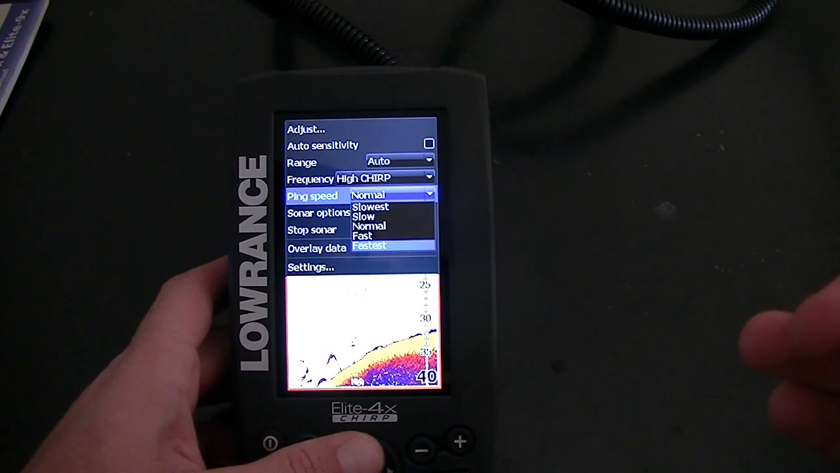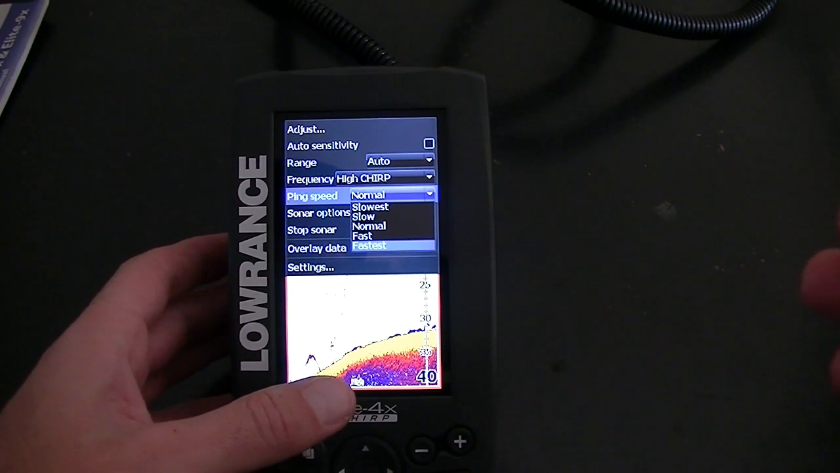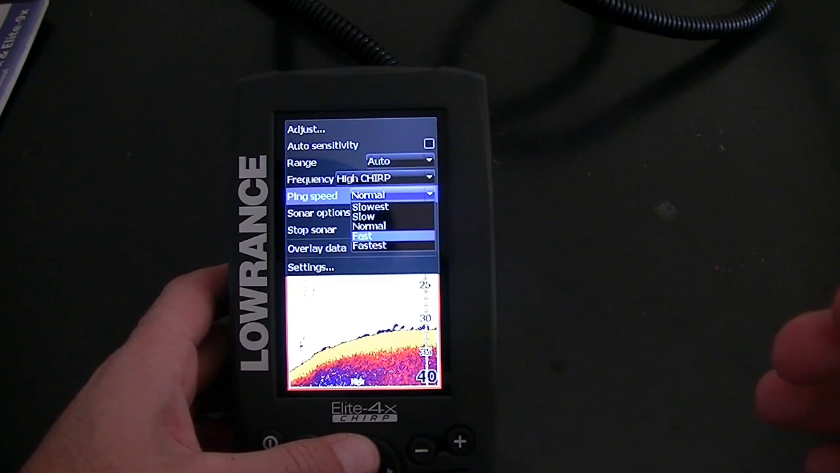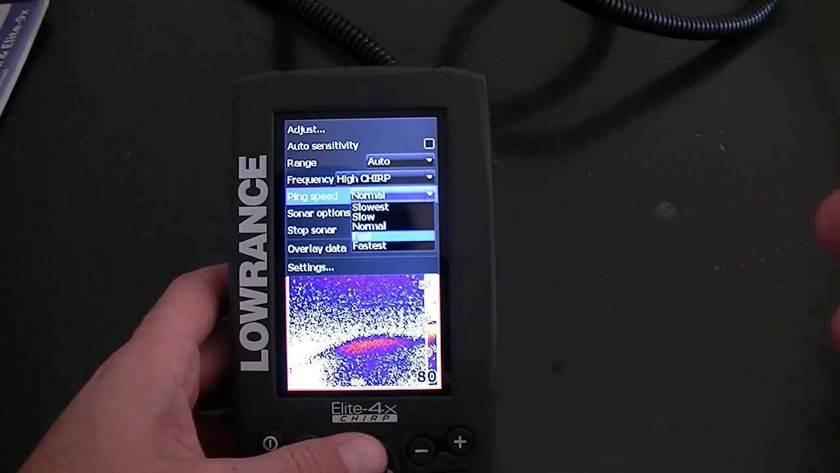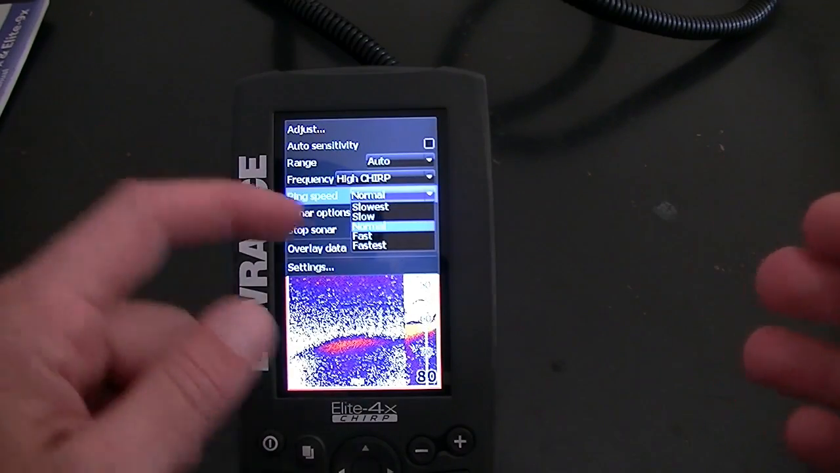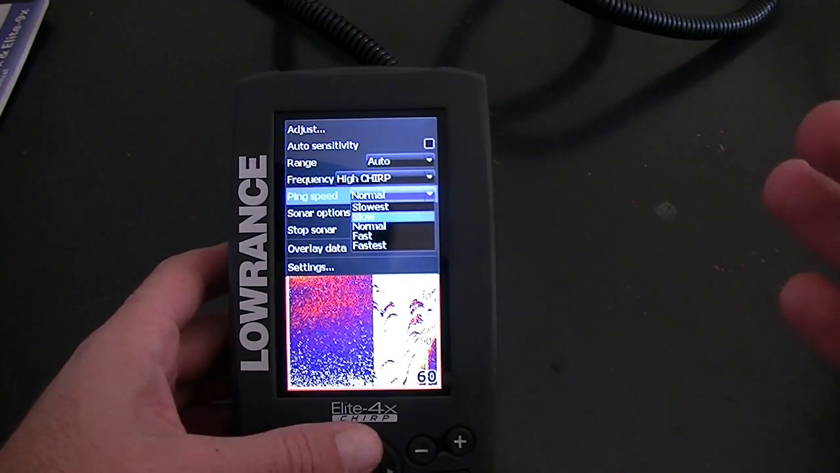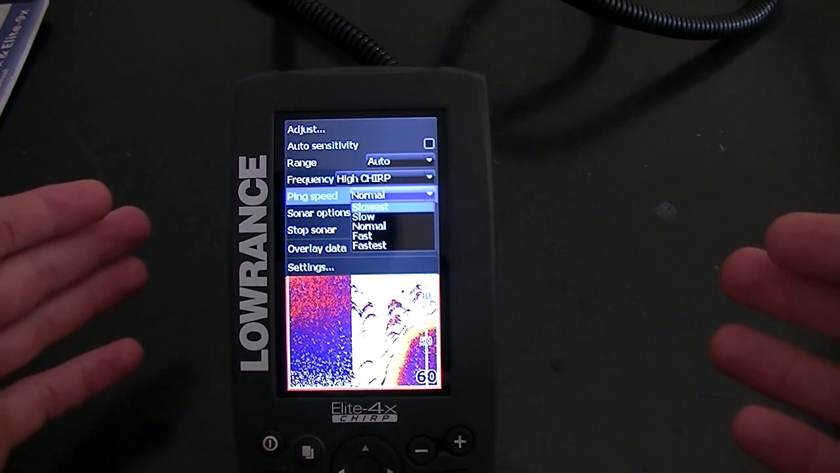If you're gearing it down a little bit and you're not idling, but your boat's not on plane and you're just kind of cruising through looking, then you might want to put it on fast. Now when your big motor's off and you have your trolling motor on, then you can put it on normal, and if you're really going slower and trying to pick stuff apart, then you would put it on slow. Slowest is kind of when you're just sitting in one spot.